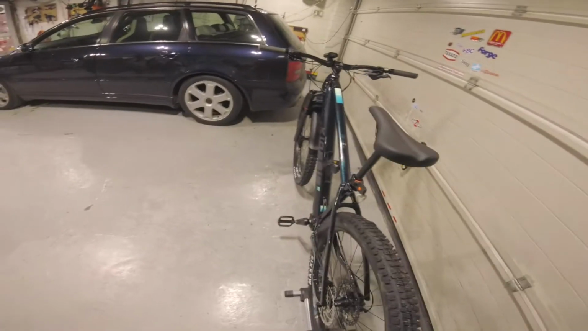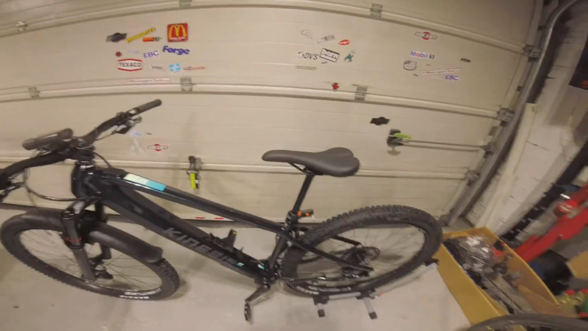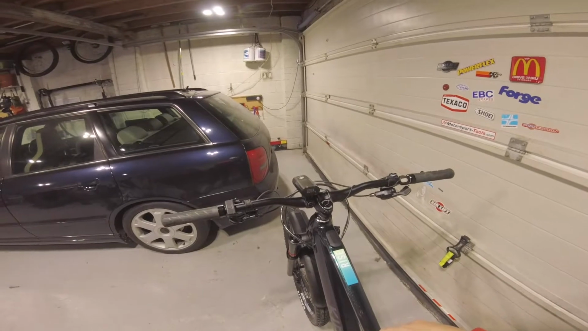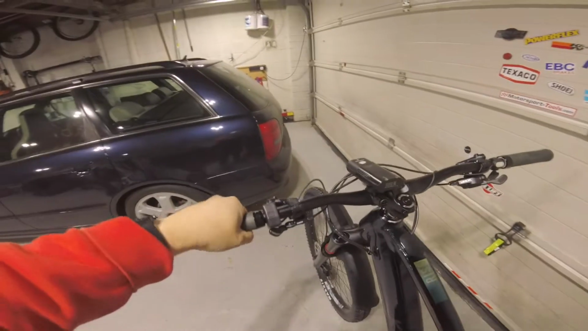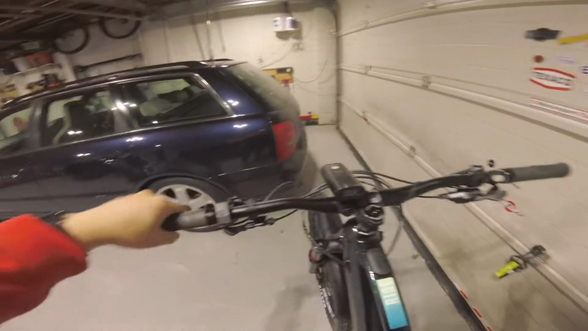What things have I changed on this since I got it? So I went tubeless, as I mentioned already. I cut the bars down from 800mm to 760, I think I cut them down to. Changed from the DMR Deathgrips to some Ergon ones. Much prefer these.